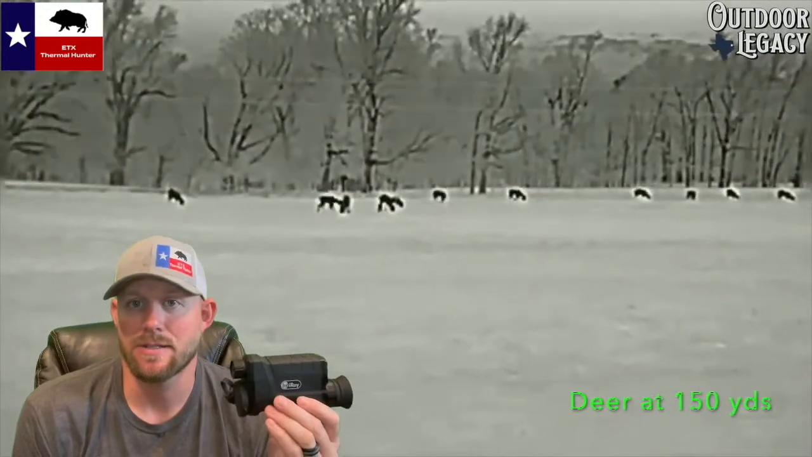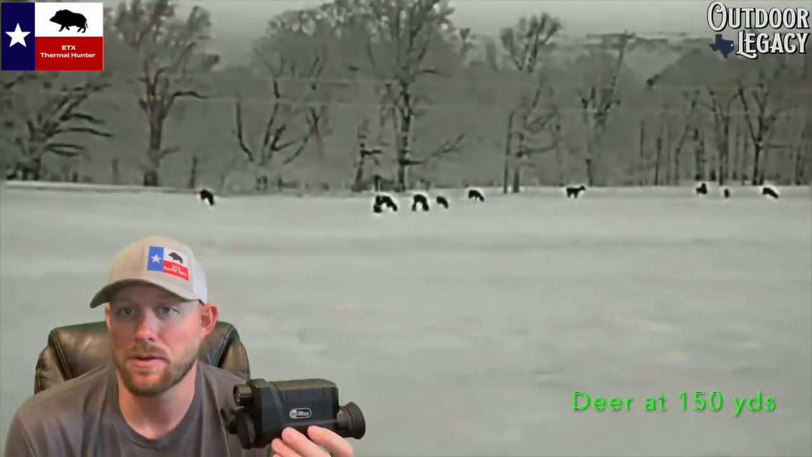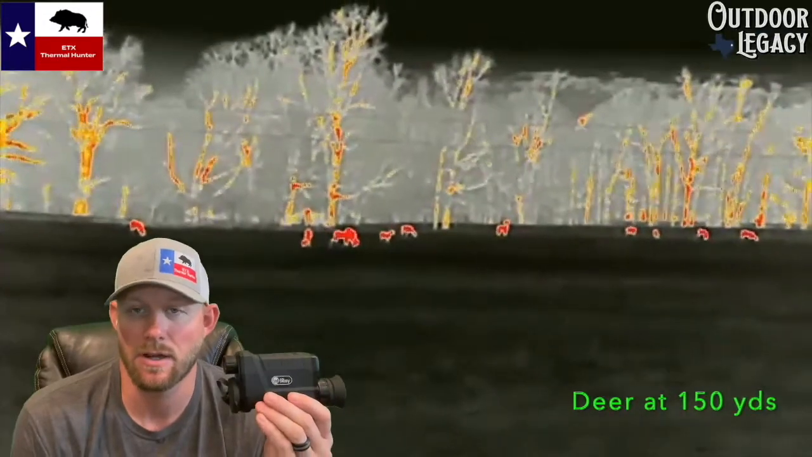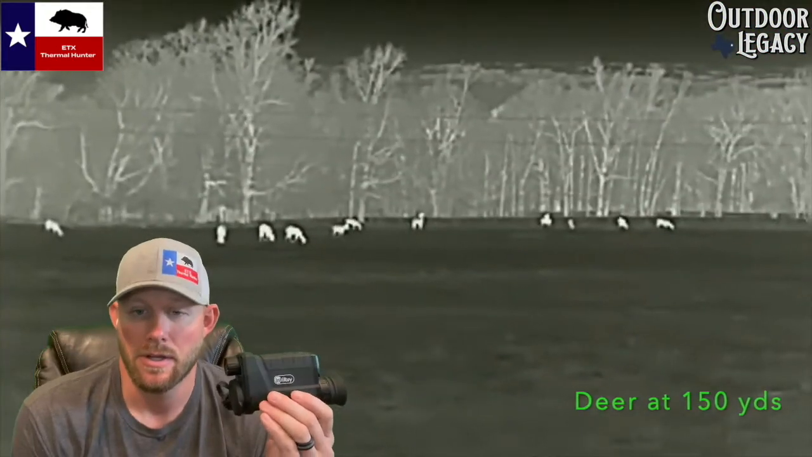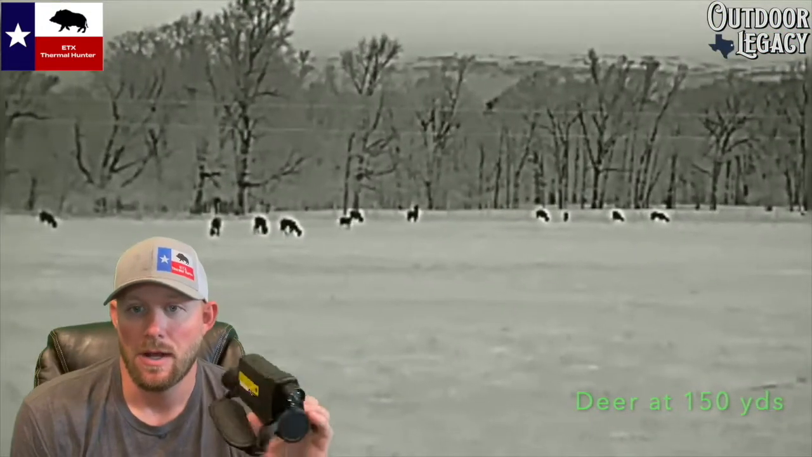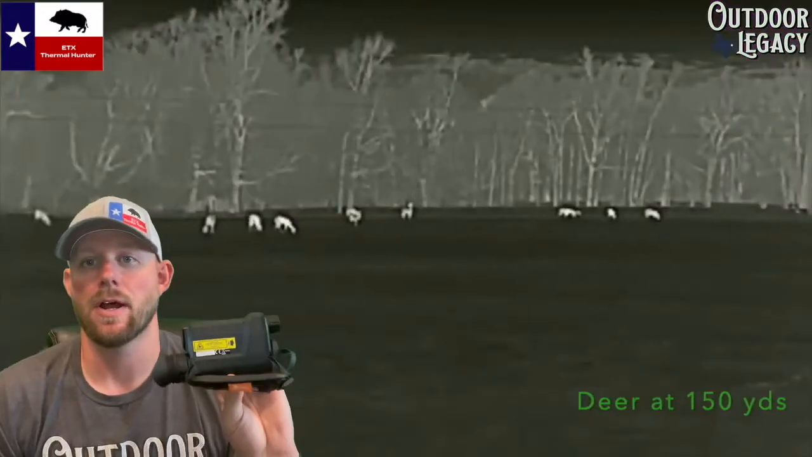It's IP67 rated, so it's dust and waterproof for 30 minutes under up to 3 feet of water. So in case you're hunting in conditions where it might get wet, you can rest assured, safe to know that it's not going to ruin the unit. It is waterproof. That's kind of the quick overview of the thermal monocular and its specs.